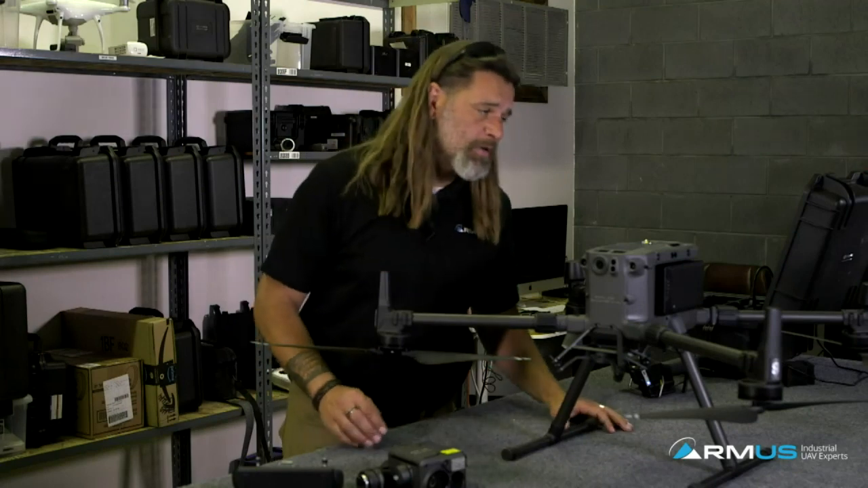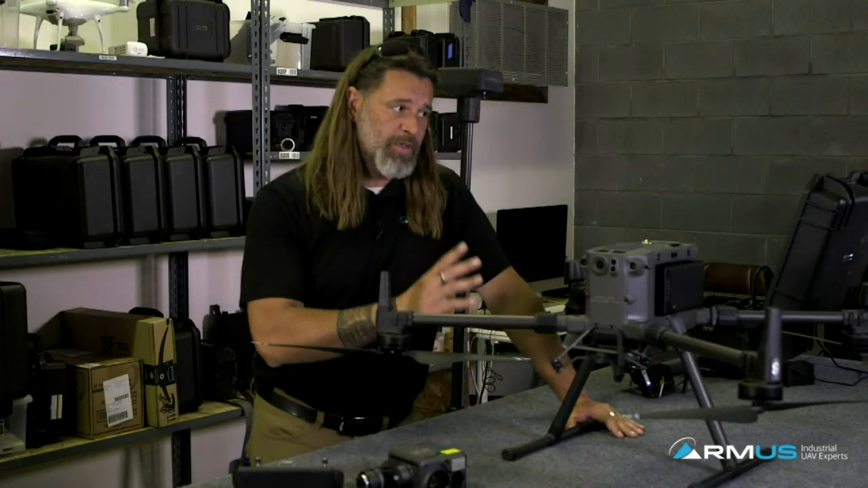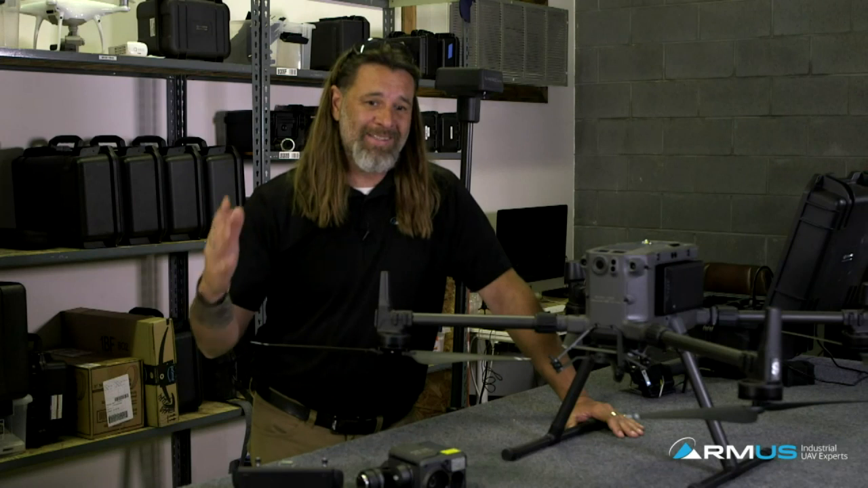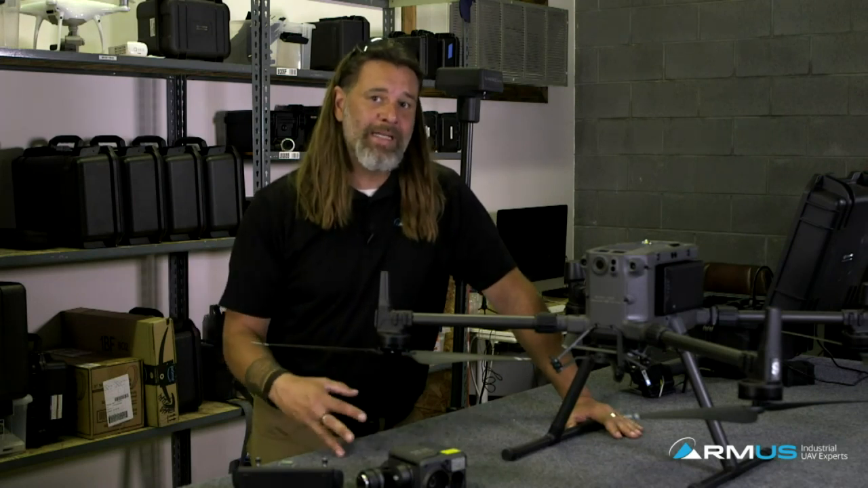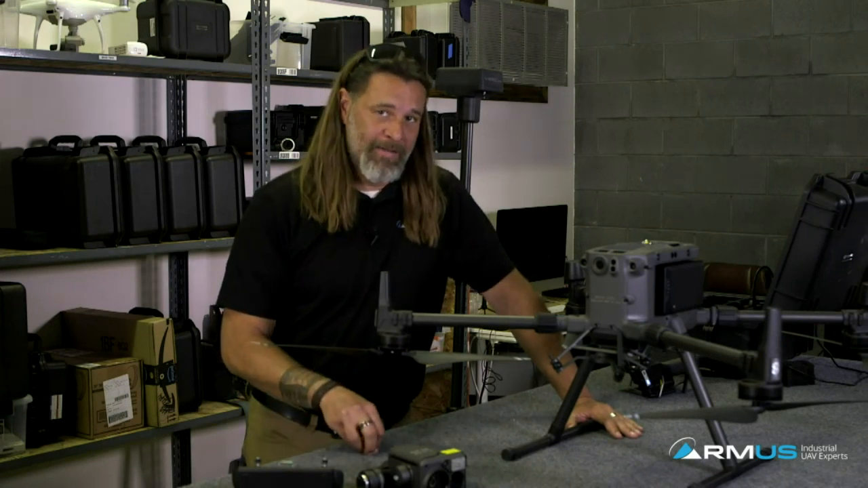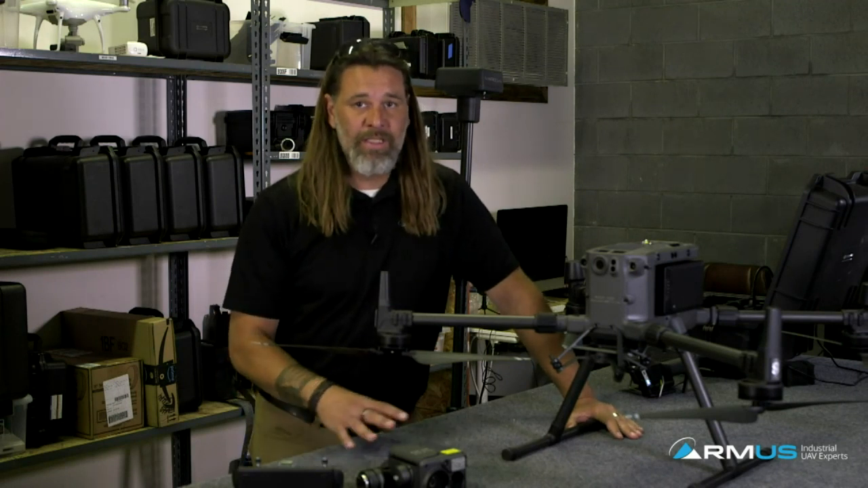This is really good general knowledge as far as overall operation, because there are some major misconceptions about RTK when flying near EMI. What does that mean? It's designed for EMI issues, electromagnetic interference. Magnetic, meaning the compass doesn't get messed up.